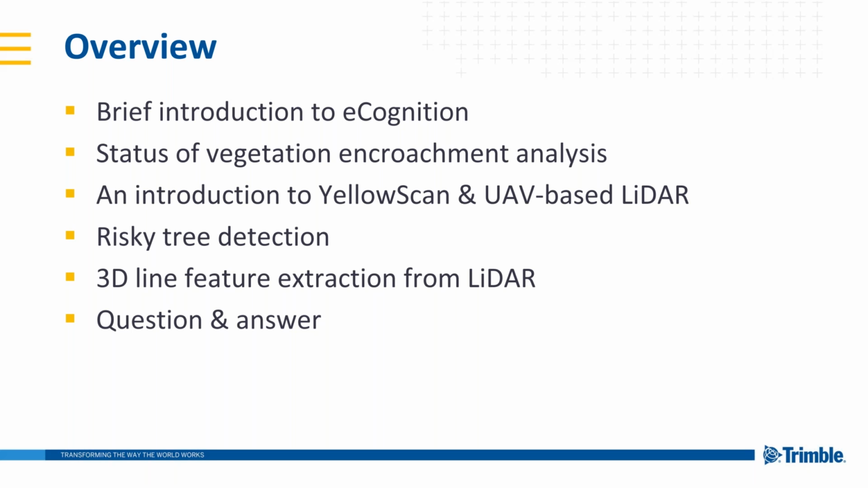Then we're going to take a look at several projects. First, we're going to start out with the real topic here, which is risky tree detection, looking at how we can automate the detection of these various trees using purely point cloud information and what type of deliverables we get from that. And then, like I said in the webinar description, we took the opportunity here to really try and push the envelope with eCognition.